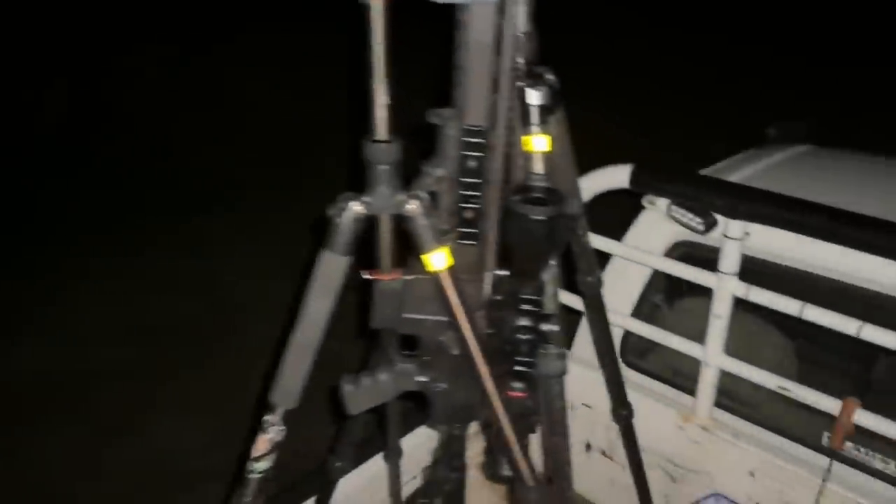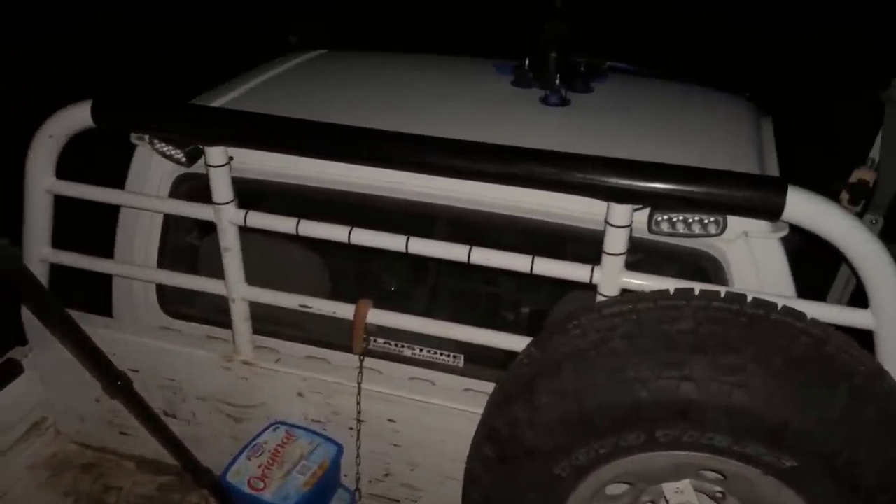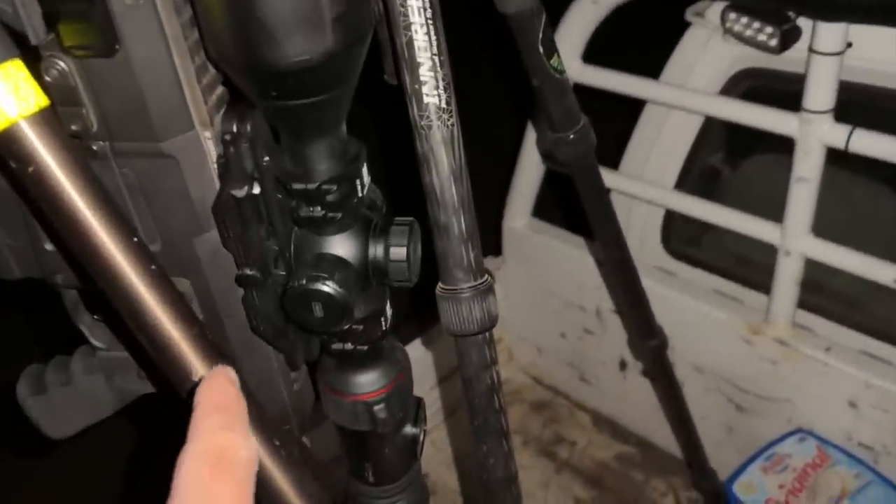Well, hey guys, I'm out again with Caleb tonight and going to try and hunt some dingoes. Now we've just set up here on the back of the ute. We've got the rifles here, and Caleb's got his MPR Mini. I've got the MPR 308 and also the Rogue American Gen 2 223 on there, taking out the Nocpix scope with these Magnetech rings from Huntsman Optics.